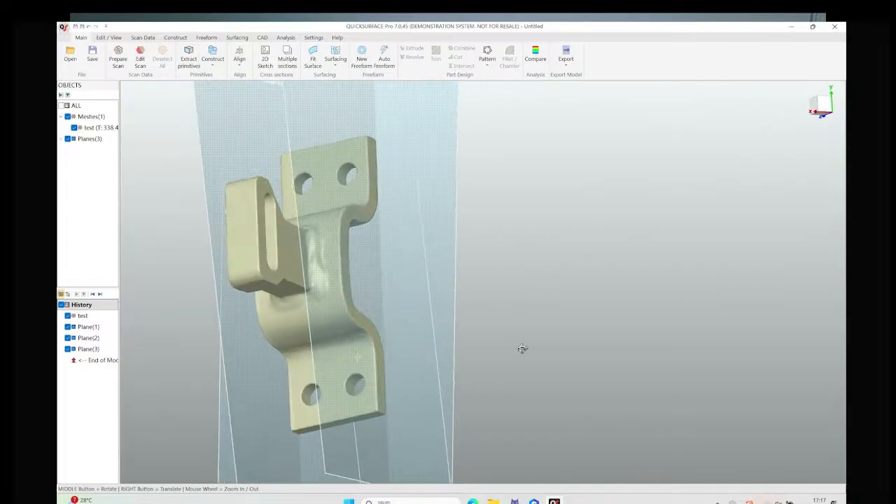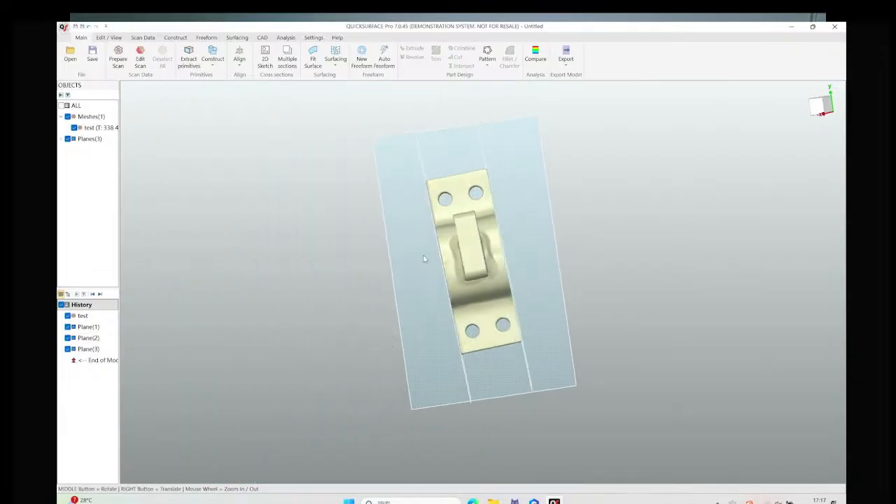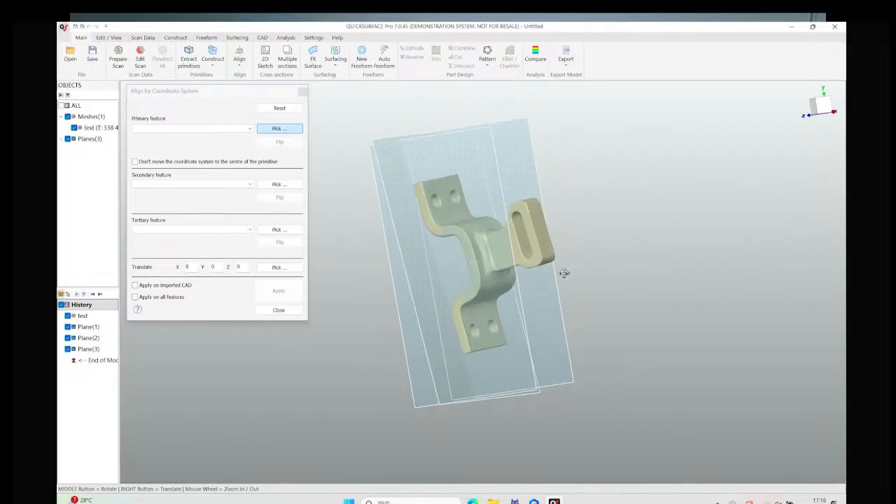So with this method, we have created 3 fitting planes that can help us to align the coordinate. So let's get started. Let's go to the following steps to do the alignment. Okay, so click the coordinate alignment function.